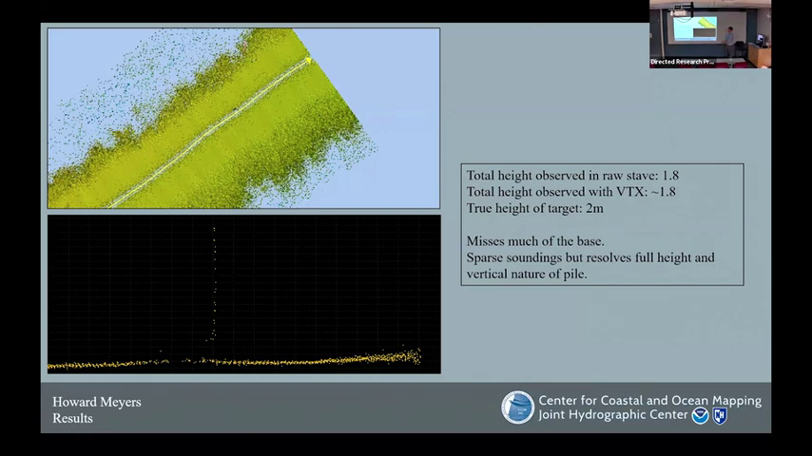So it's obviously not perfect just yet. This data is quite sparse. EdgeTech is, I think, just in the first stages of implementing this method, but it does resolve full height and produces soundings from those measurements that depict the full height of that target. We see not a lot of soundings here at nadir, no soundings here of the actual pile, but the fact that we can generate soundings accurately on the fully observed height of the raw stave data, I think is important.